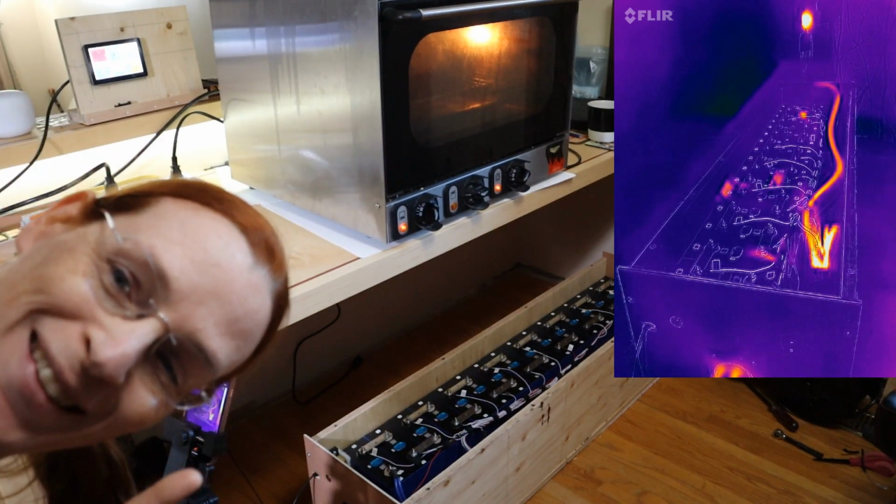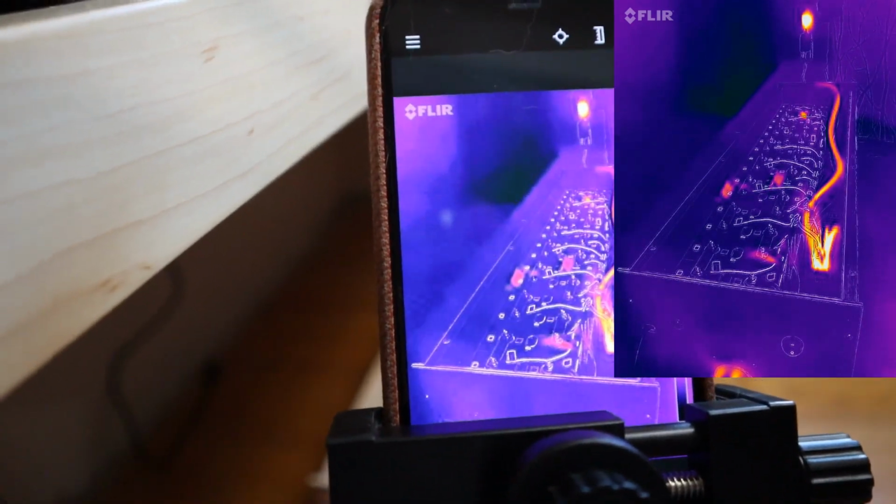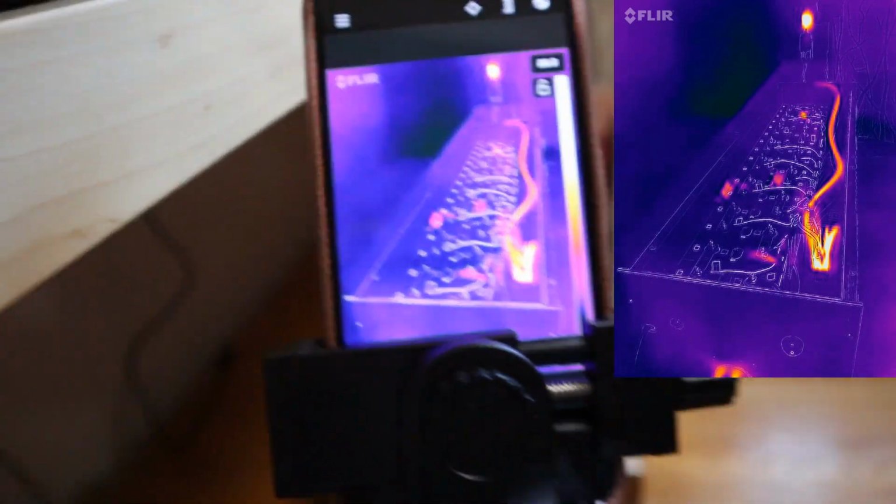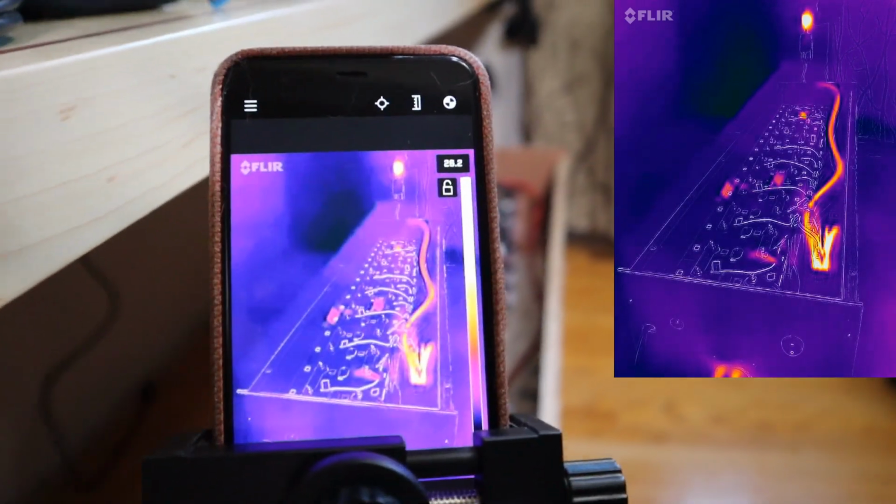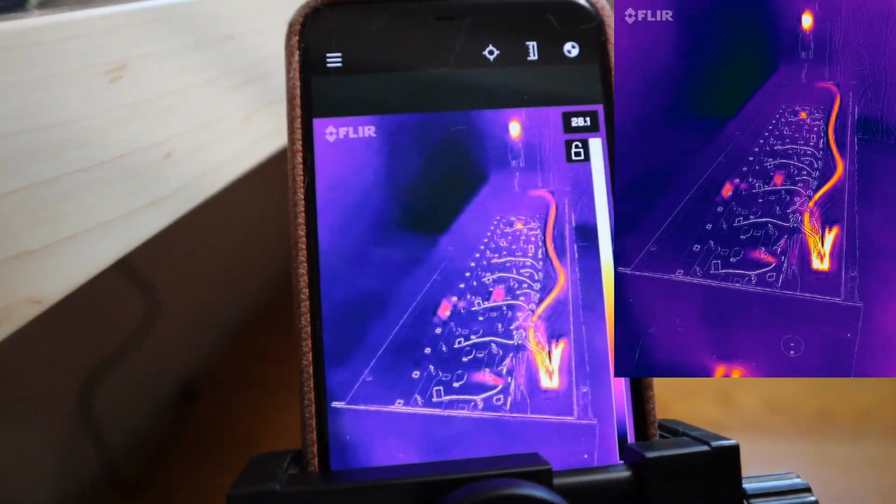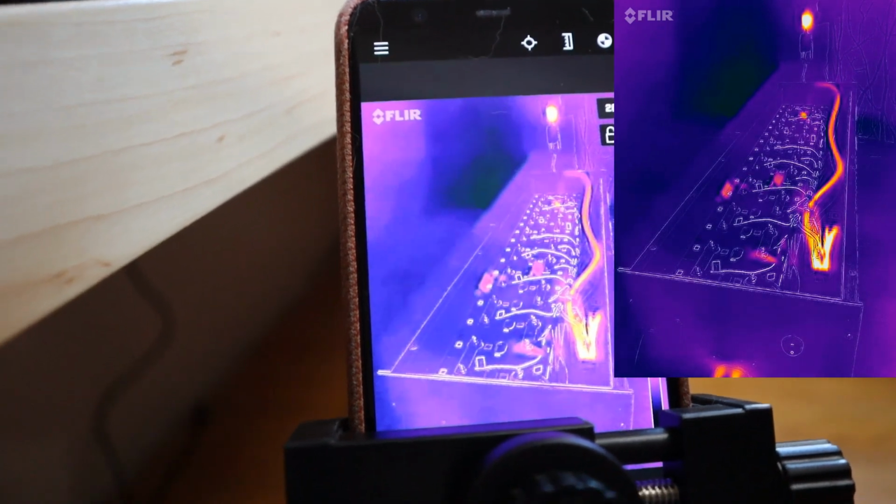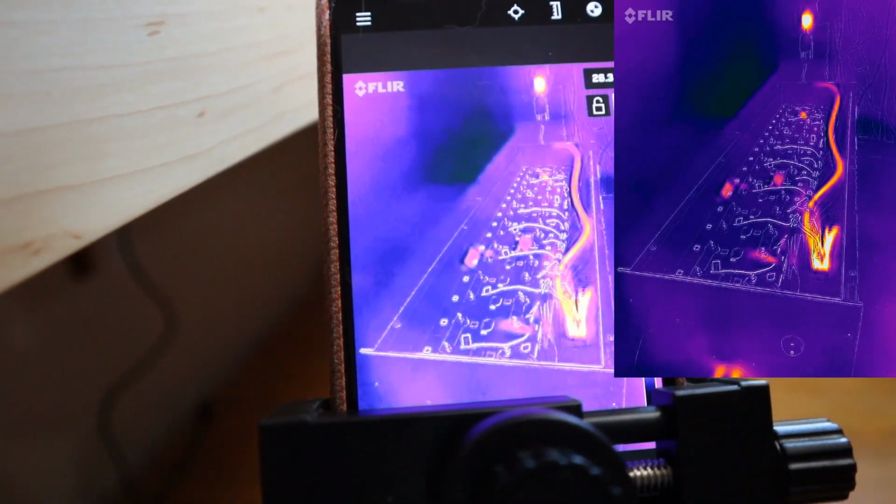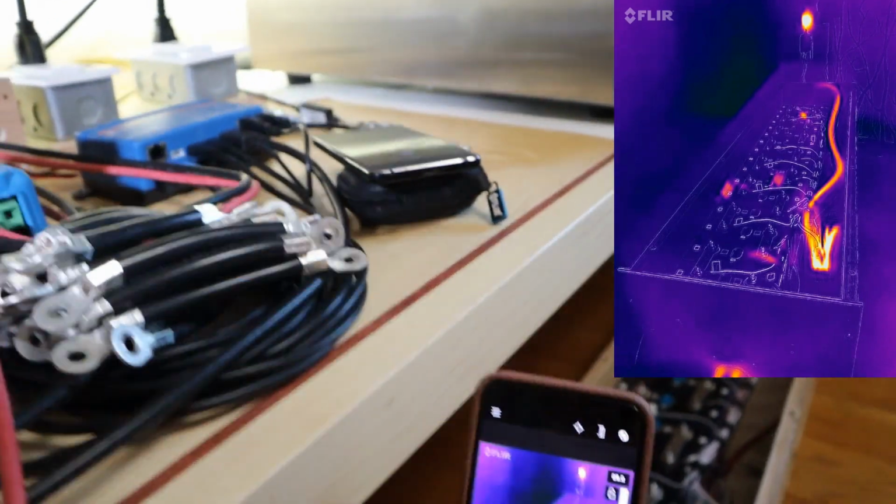You're gonna have to buy one of these, Andy. Oh, that's neat. You can see the line going back to the positive post starting to warm up. This thing is so cool. Okay, so that wire is warming up more than any of the bus bars. If that wire gets hotter than the flexible bus bars, I'm going to consider this a success, because we'll have a thermal problem with that long wire before we would with any of the short jumpers.